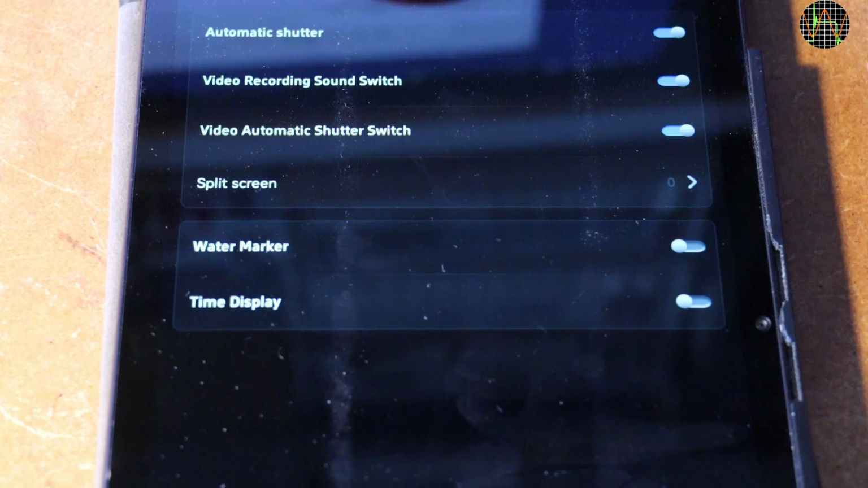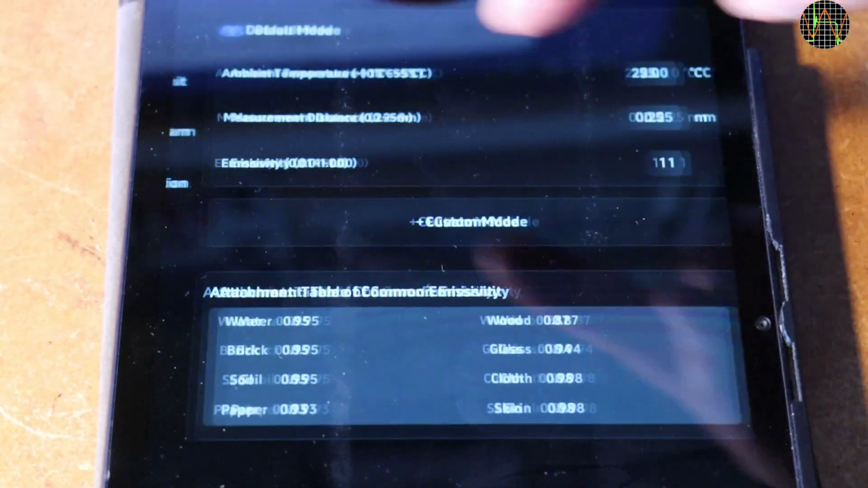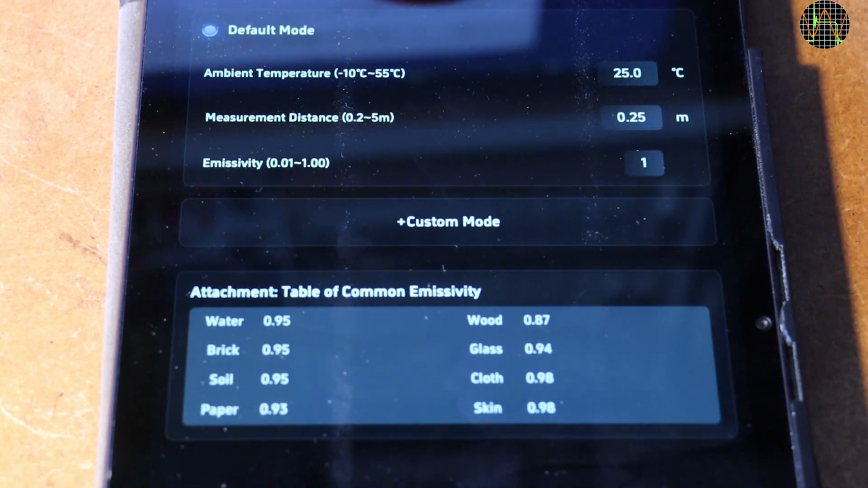Temperature setting is probably the most important part of the settings. You can set high and low temperature alarms, nothing special. But variable correction is a really important screen for accurate measurements because you need to set the ambient temperature, distance to the target and the emissivity right to get correct readings.